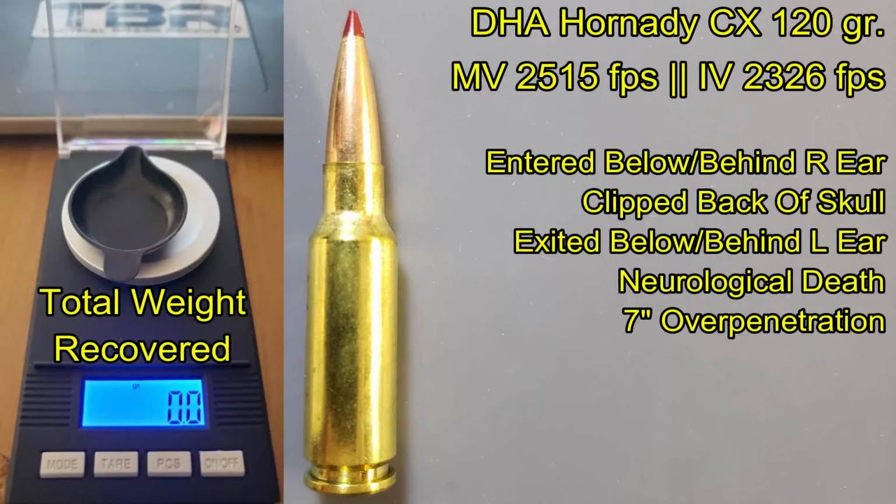There isn't too much exciting I can say about the terminal performance of this shot, since the bullet entered behind and below the ear and hit bone almost immediately there in the back of the skull, transiting the back of the skull, doing bone damage along the way before exiting out the opposite side after 7 inches of overpenetration. No doubt there was enough brain damage caused by this shot to cause a neurological death.